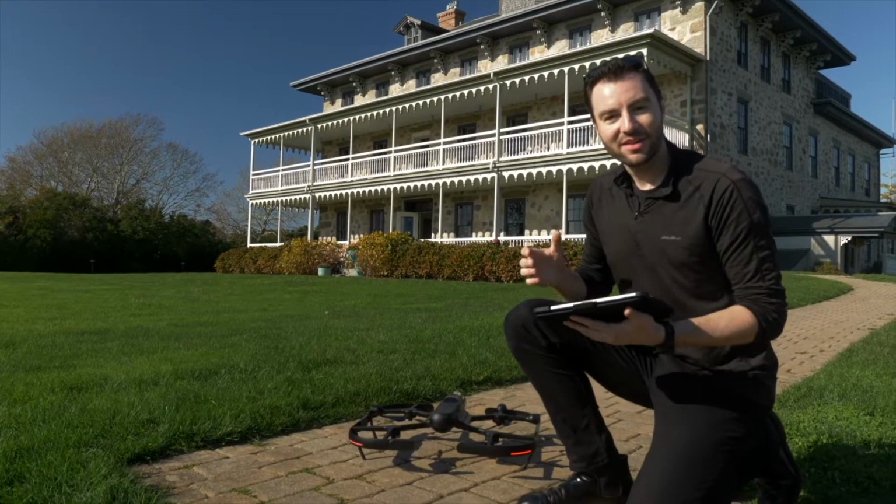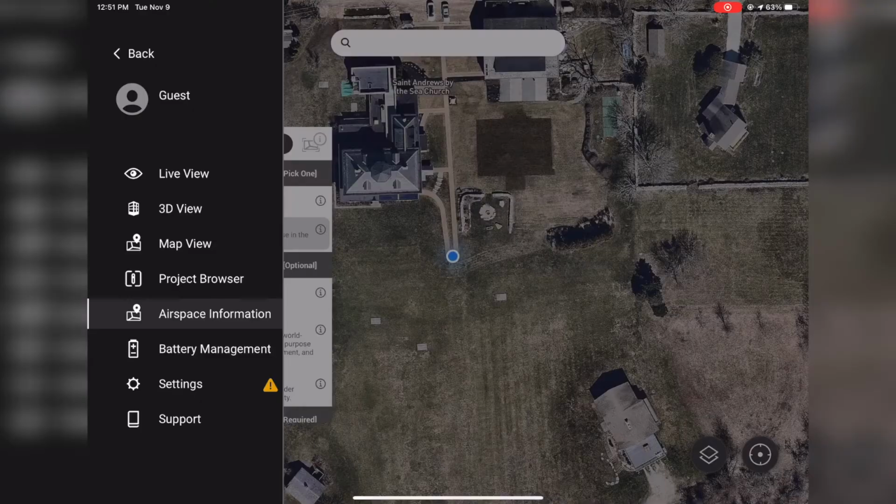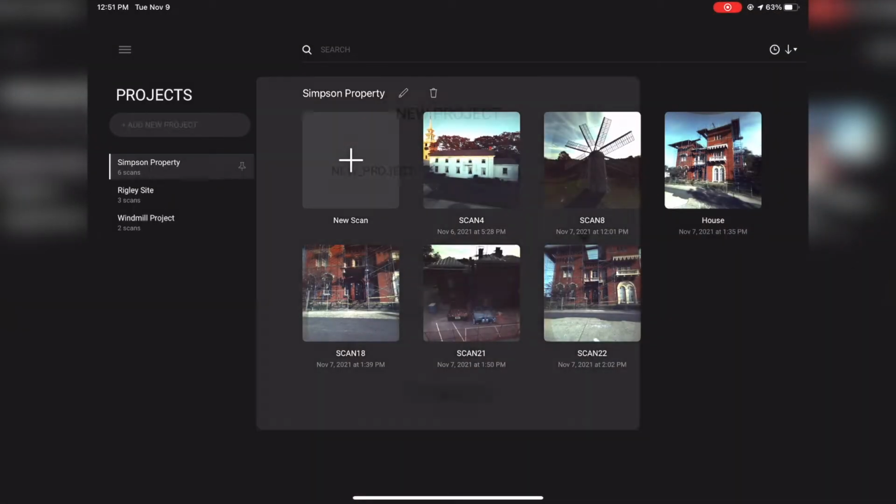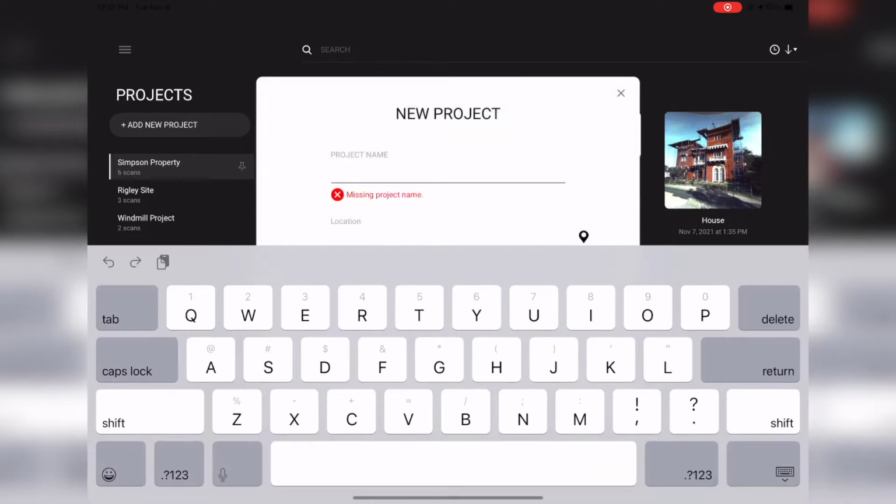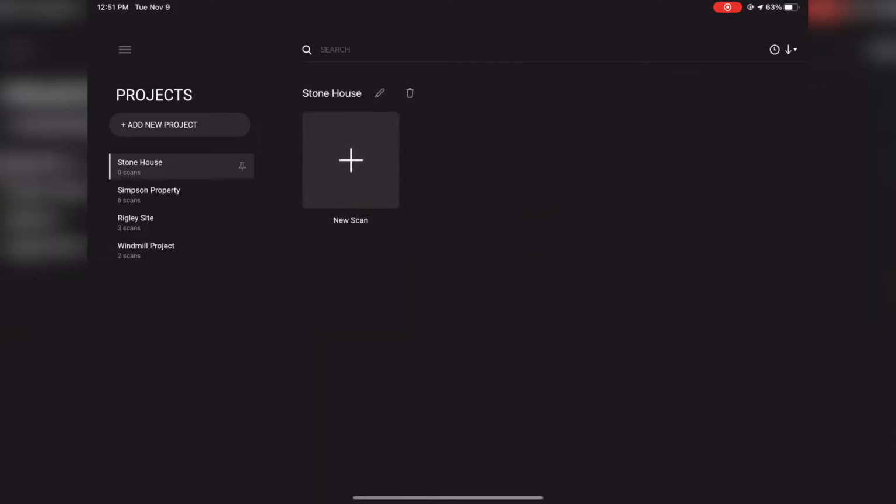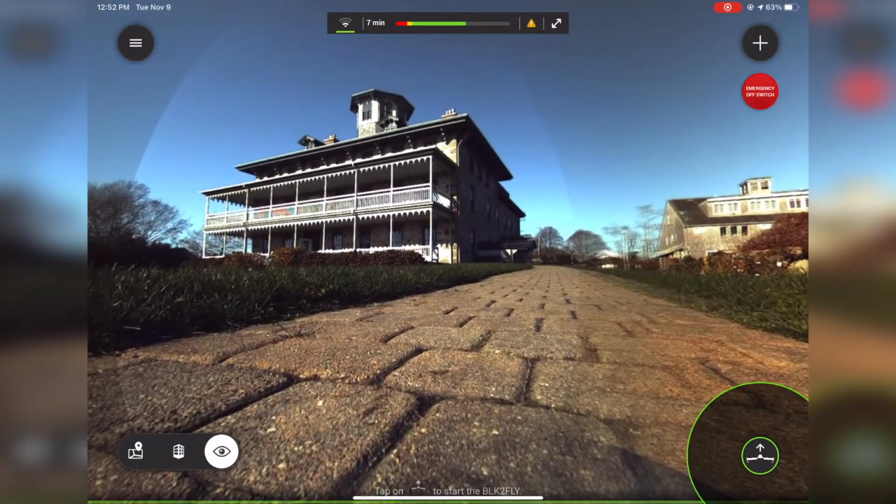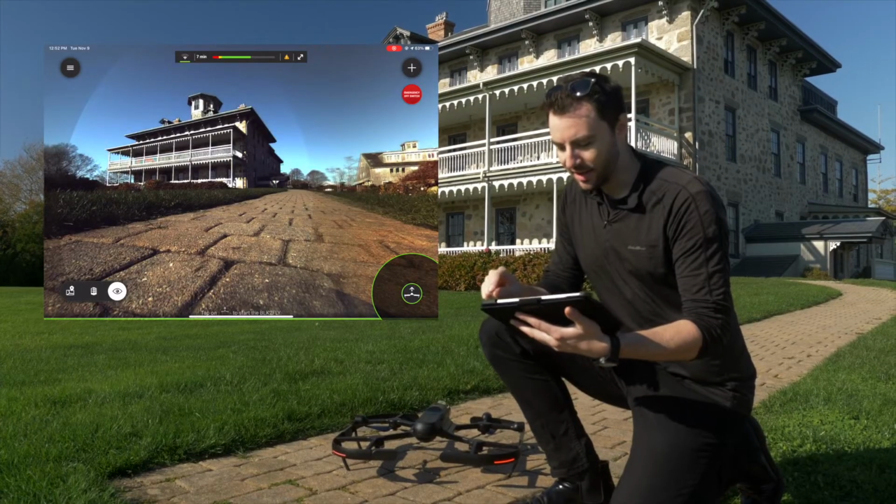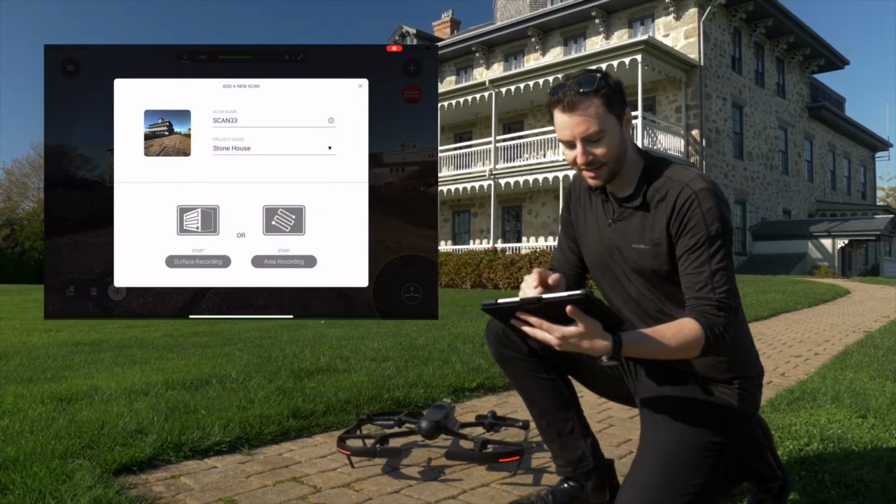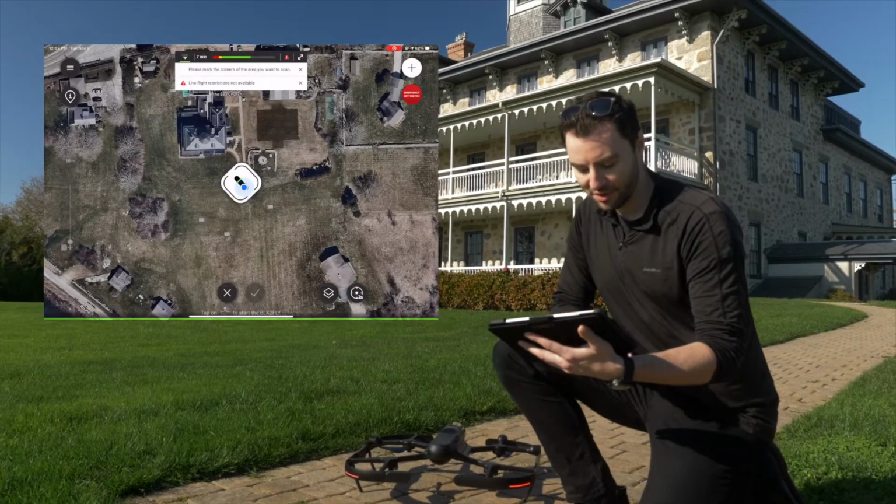All right, so the calibration and the flight checks are all done, which means I'm ready to scan. Now I'm going to put these scans into a new project. I'm going to call it Stone House. I'm going to tap New Scan. Now I can see a live feed from the BLK2FLY. To plan out a scan, I can tap the little plus in the top right. I'm going to choose Area Recording.